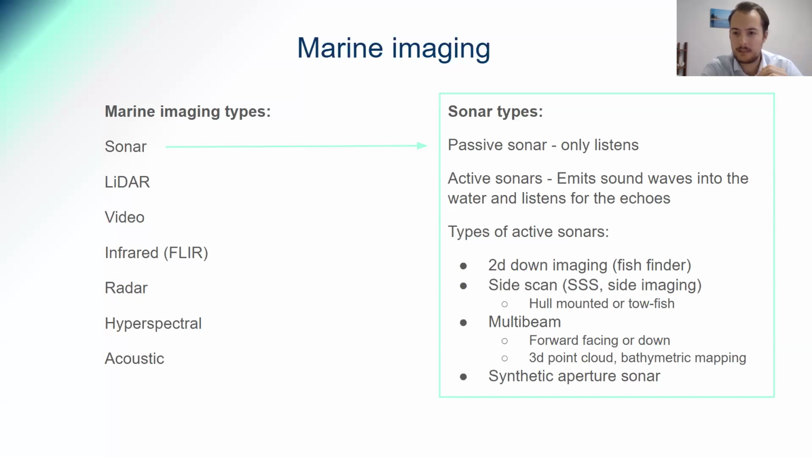And these down imaging fish finders are getting better and better. Now they usually come with the triple threat of down imaging, CHIRP, which is also a form of down imaging that sends multiple frequencies to get different types of responses and smaller fish, and also side scan sonar. So a lot of fish finders come with that triple option.